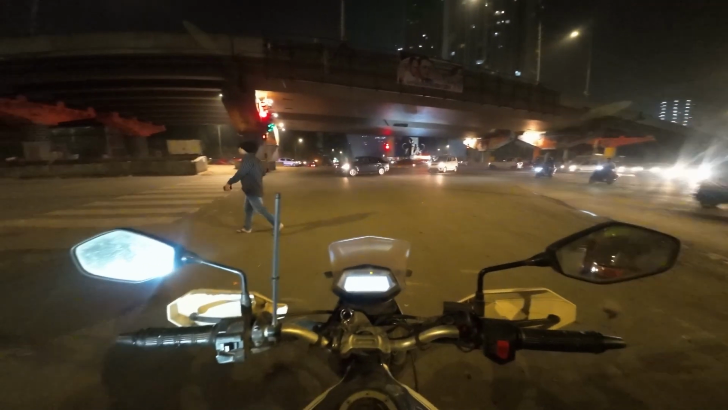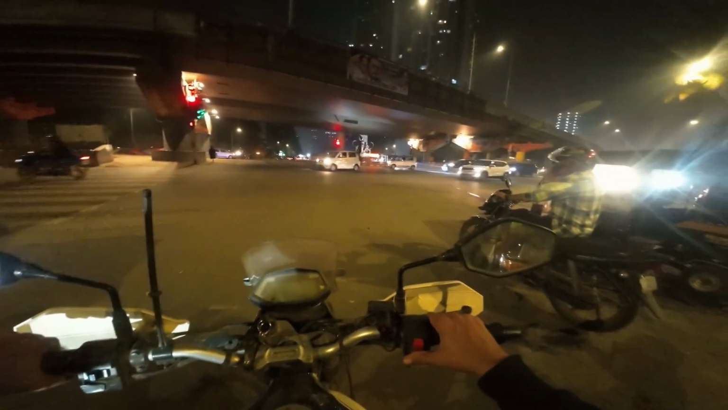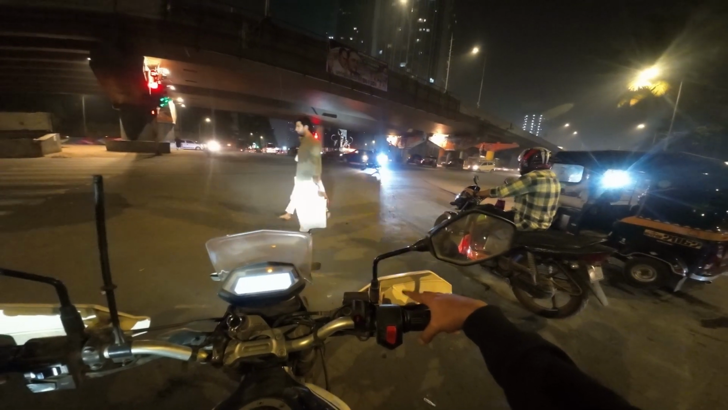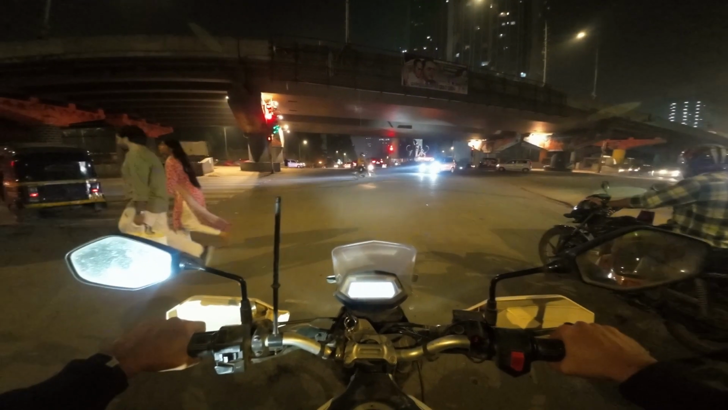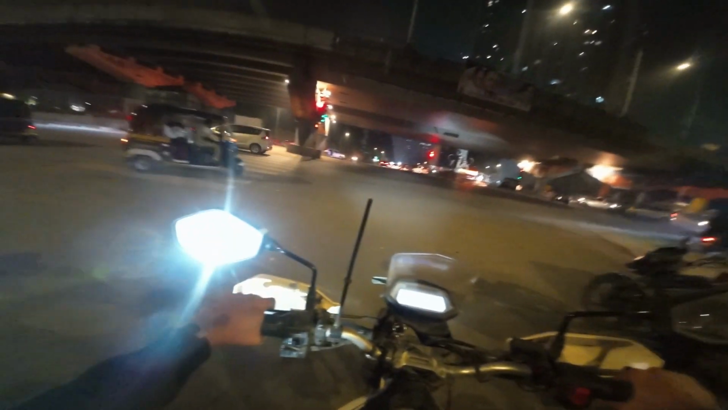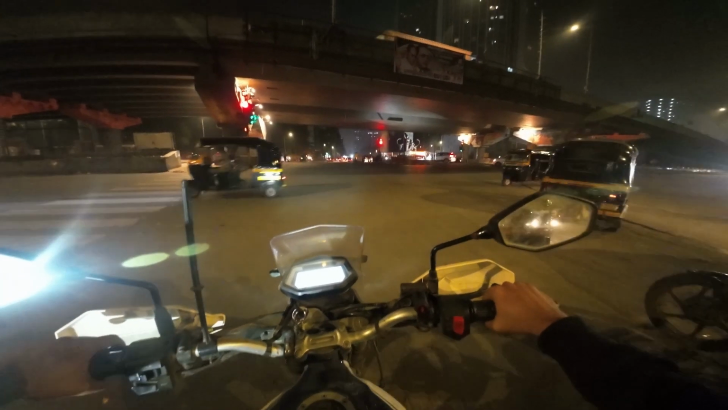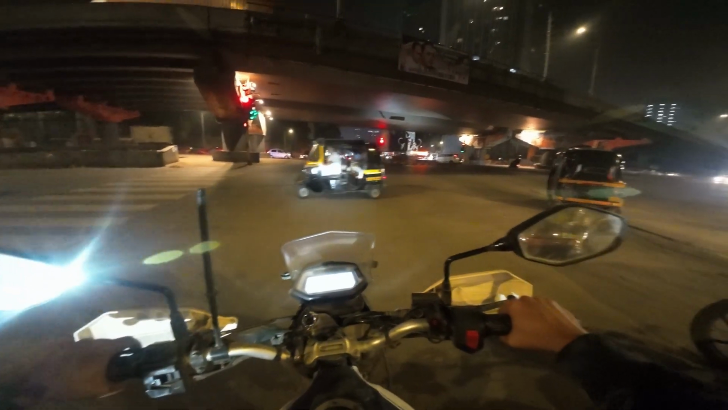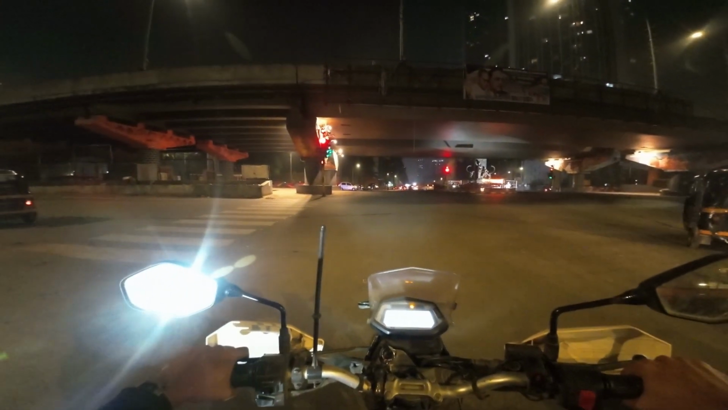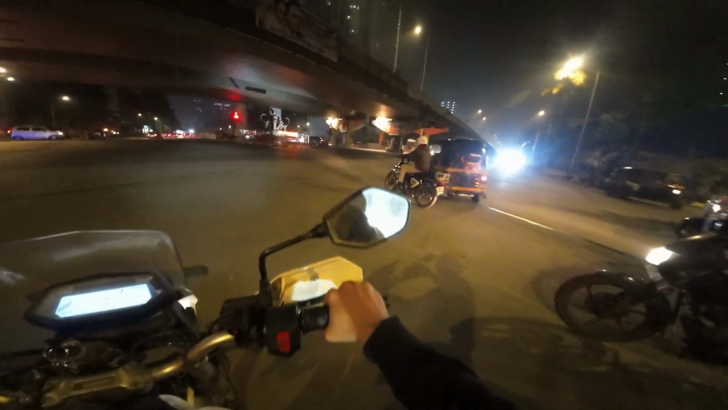अभी कुछ seconds में हमारा signal open होगा. It's a very weird signal, by the way. Opens and closes very quickly, also for no reason. I'm sure it's bugged and they have not fixed it. But yeah, as soon as one cut signal turns yellow, I'll go. That's my cue. Go.